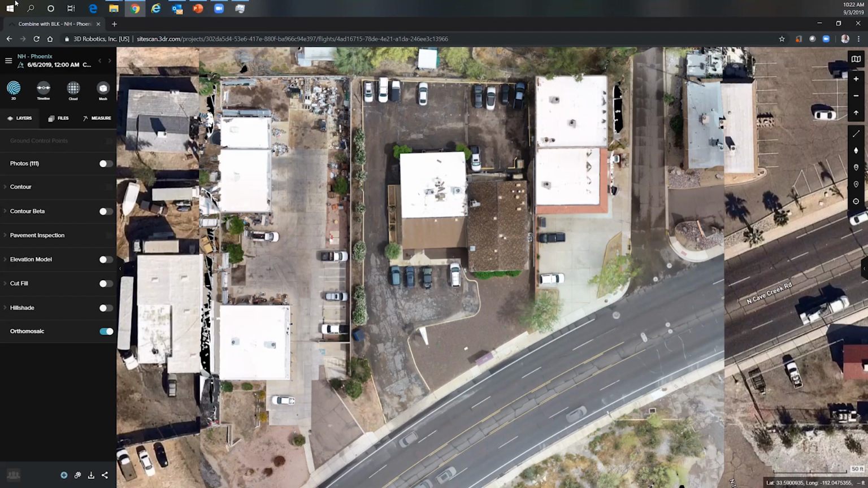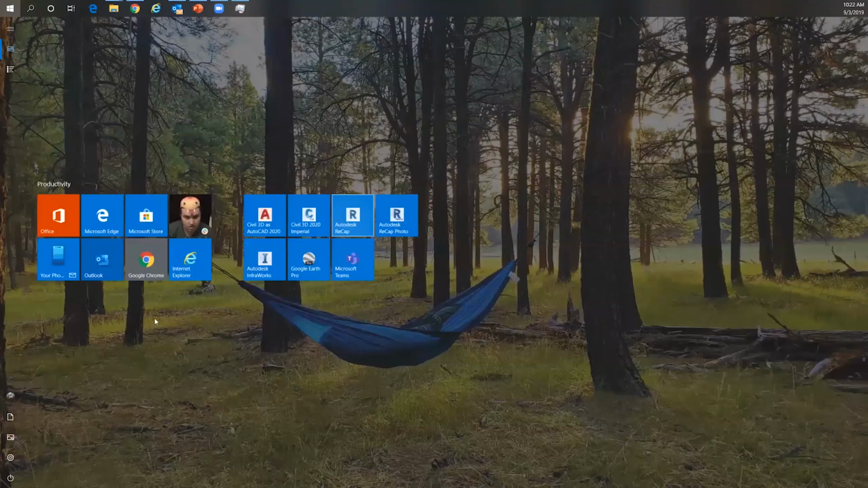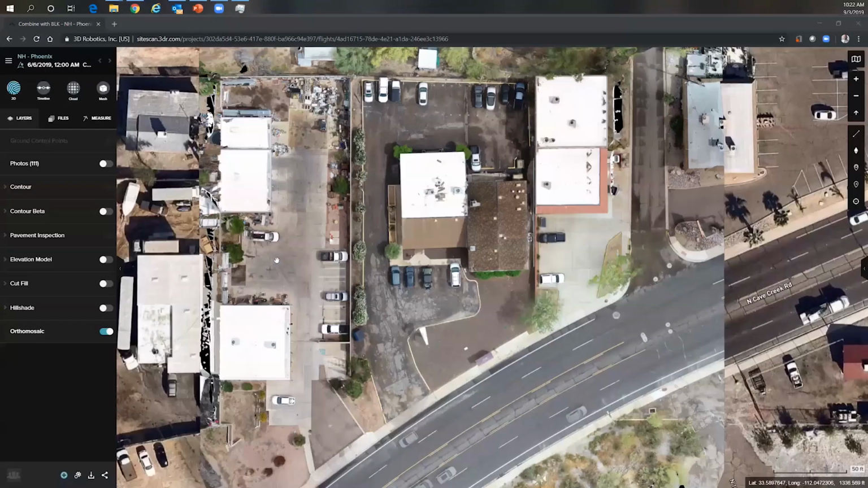InfraWorks, which I'll bring up here really quick, is a visualization and preliminary design tool in the AEC collection there.